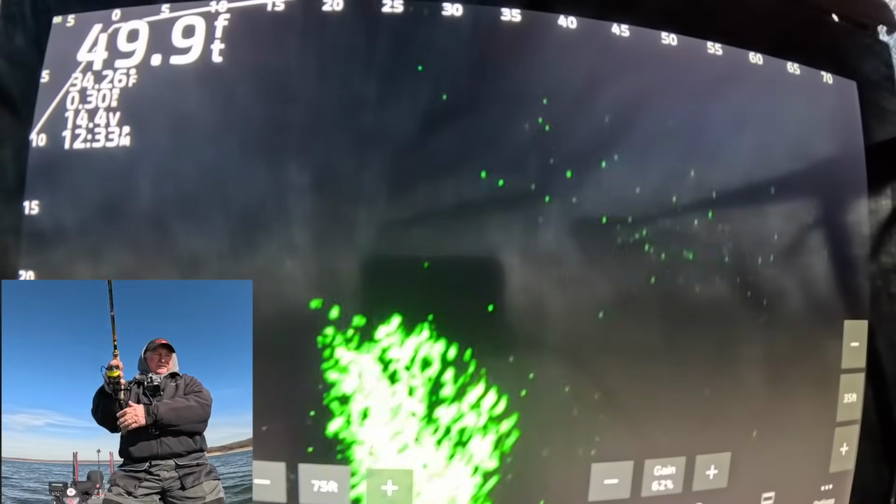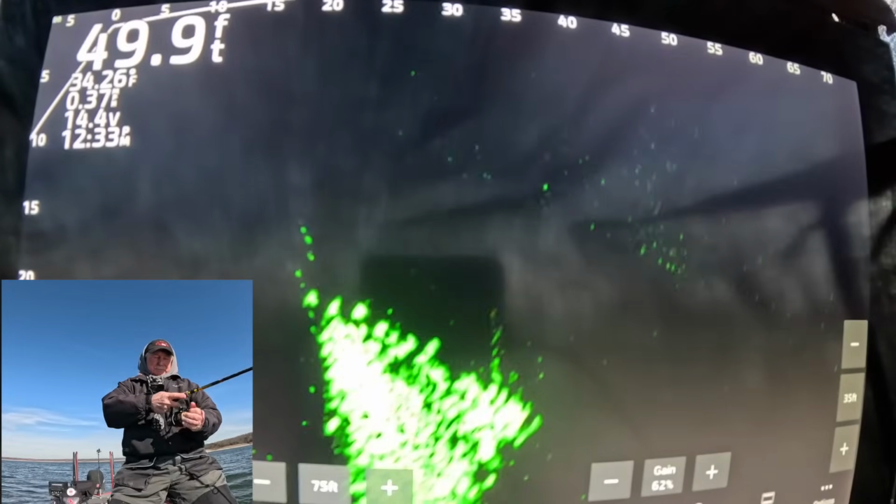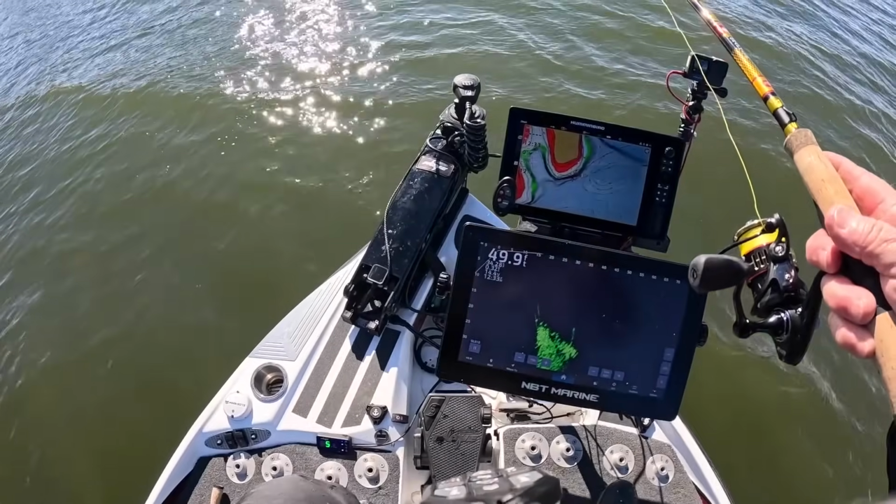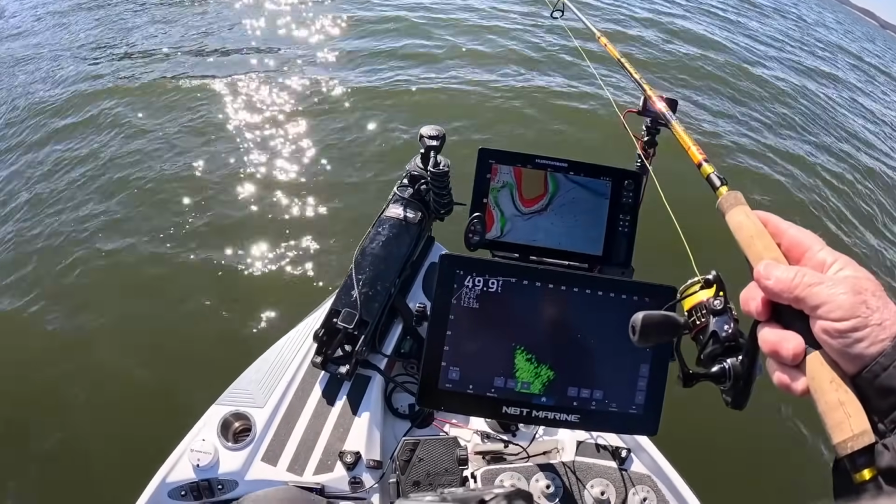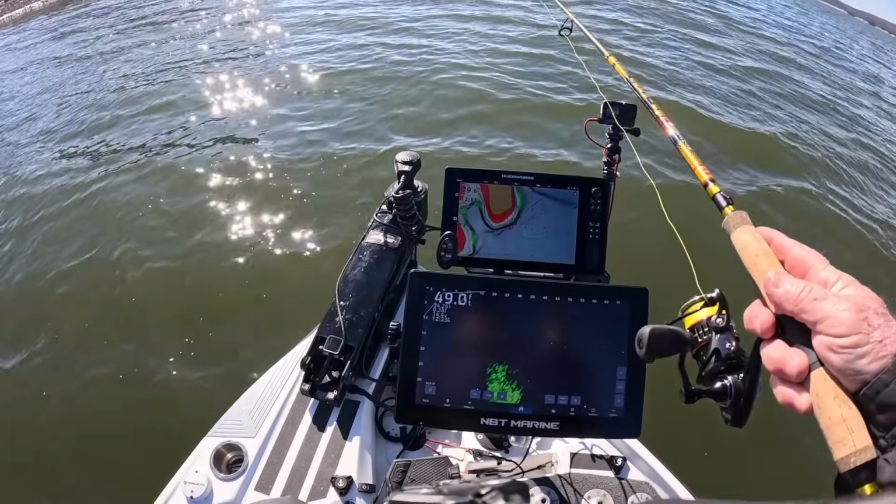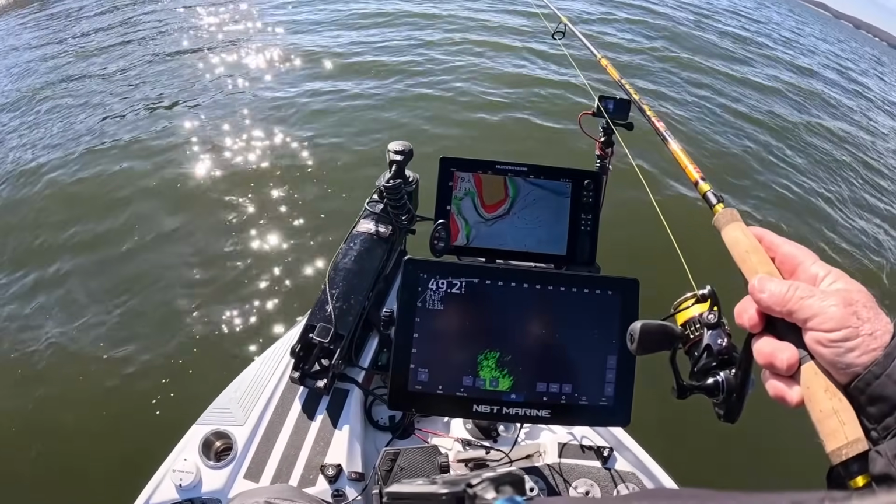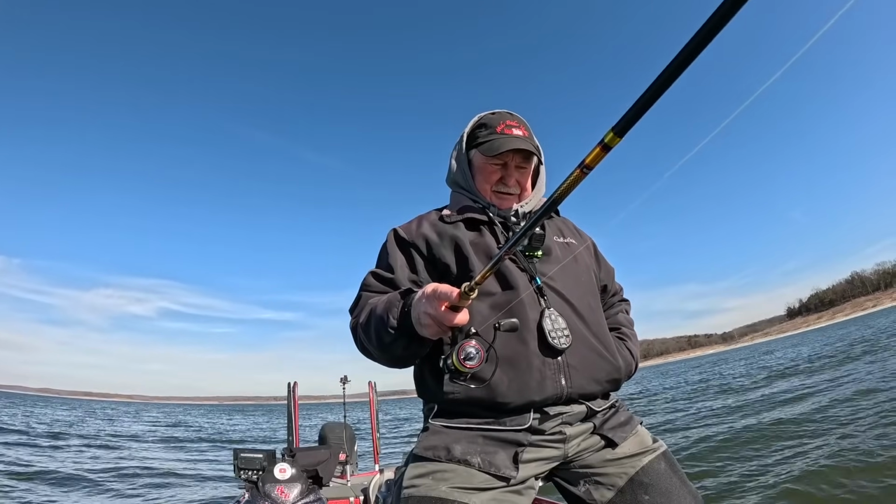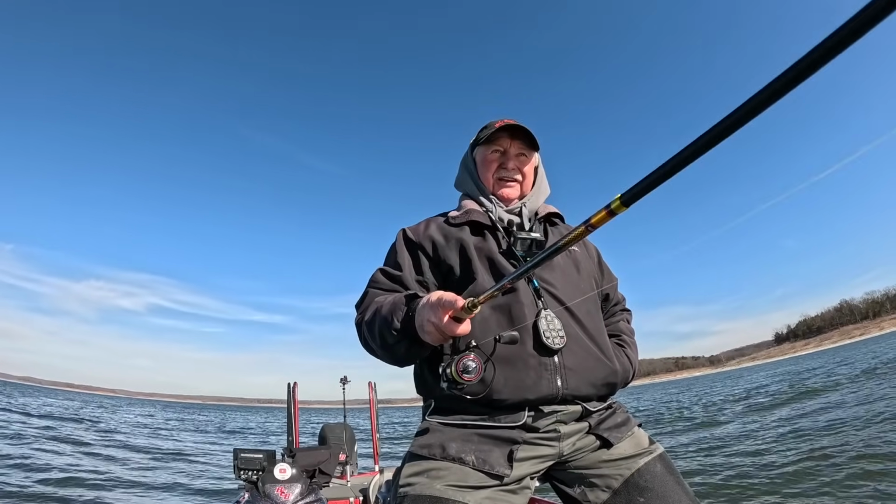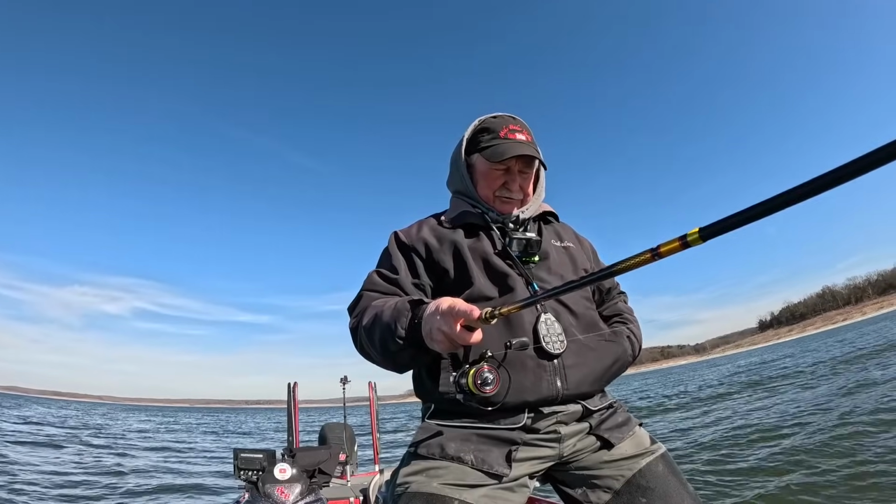Let's see what we can do here. See if we can catch us another one. I got my Power-Pole Move motor back on. I had it repaired. I did something stupid and put it out of commission for a while, but I got her back, and I like it, I'm telling you. It's so quiet. I got to get used to it again. So quiet I can't tell when it's running.